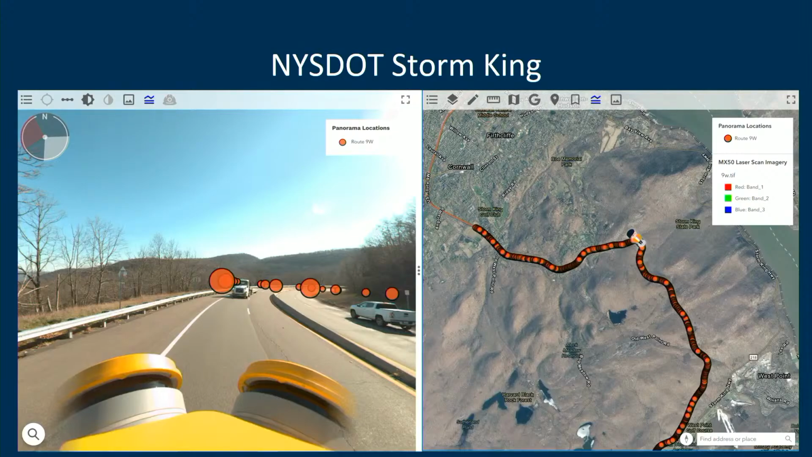So it's not really a project that would have been ideal for a traditional survey. Even with closures and placing the control that we did, it's pretty dangerous out there. So this was an ideal candidate for us to mobile map with the MX90. I believe it was about 5.5 miles long, and we spent a couple hours out there driving it with the MX90.